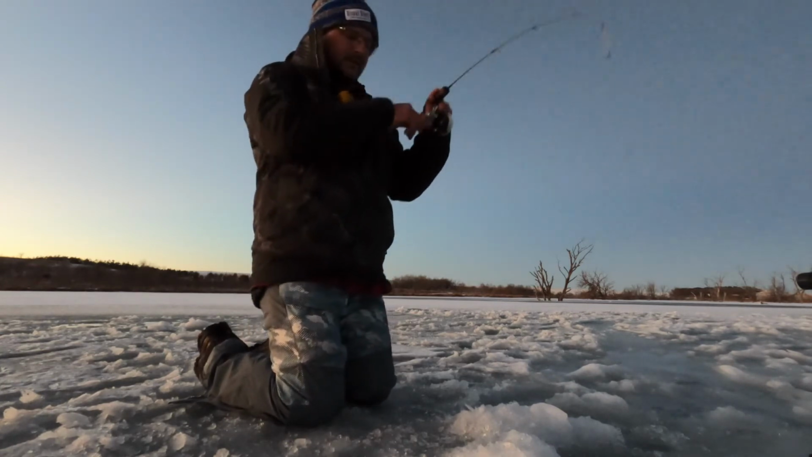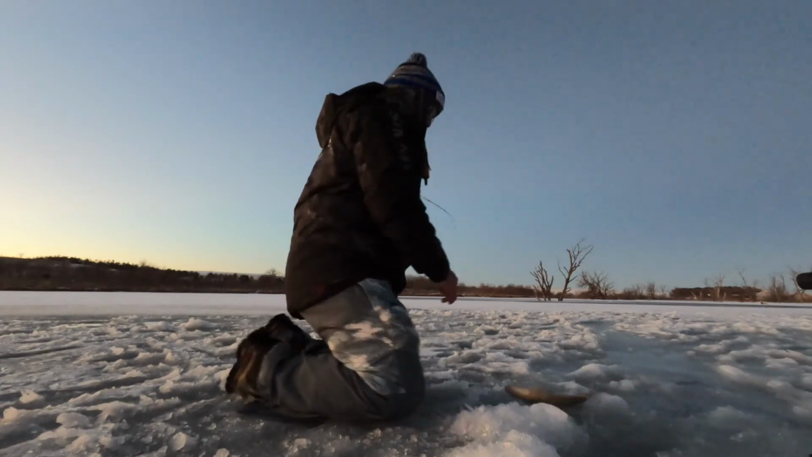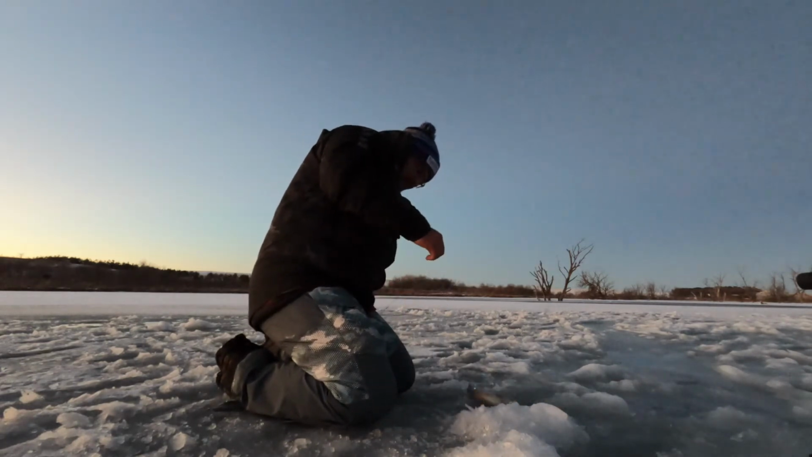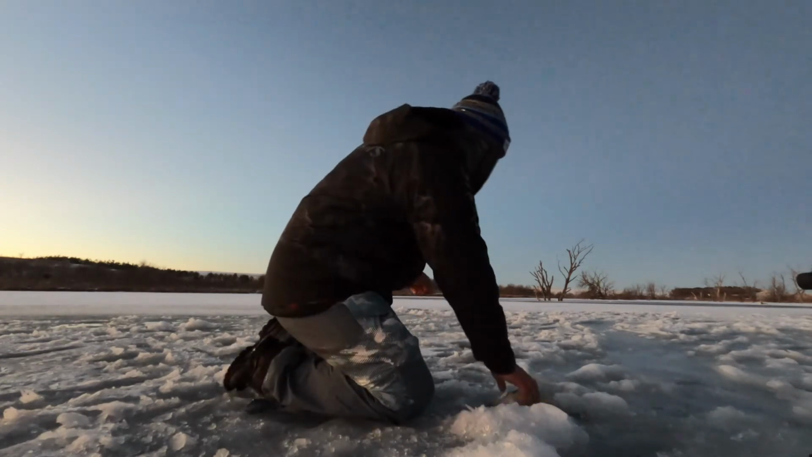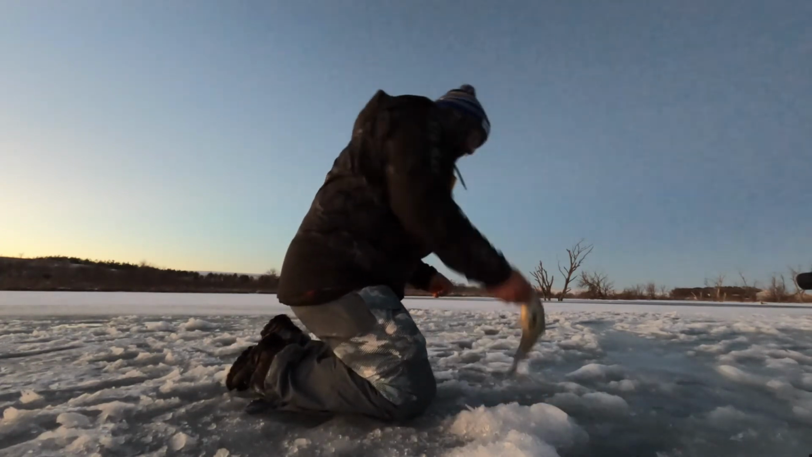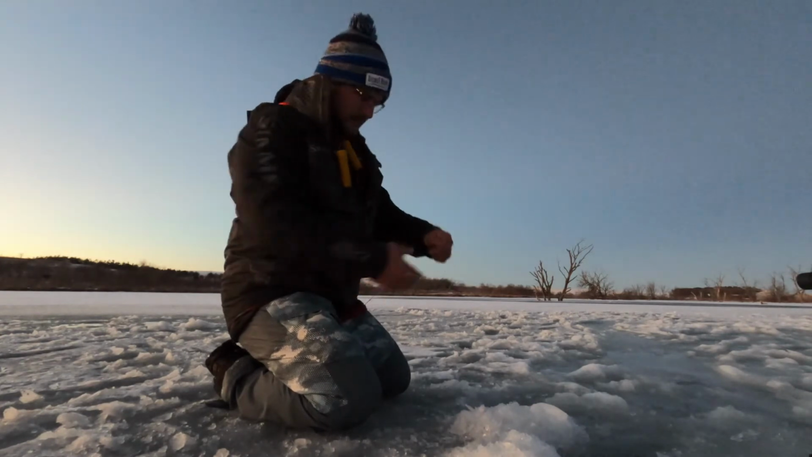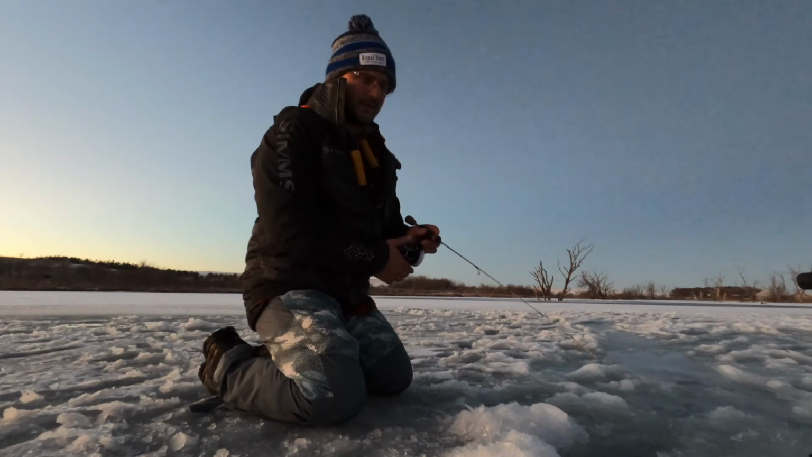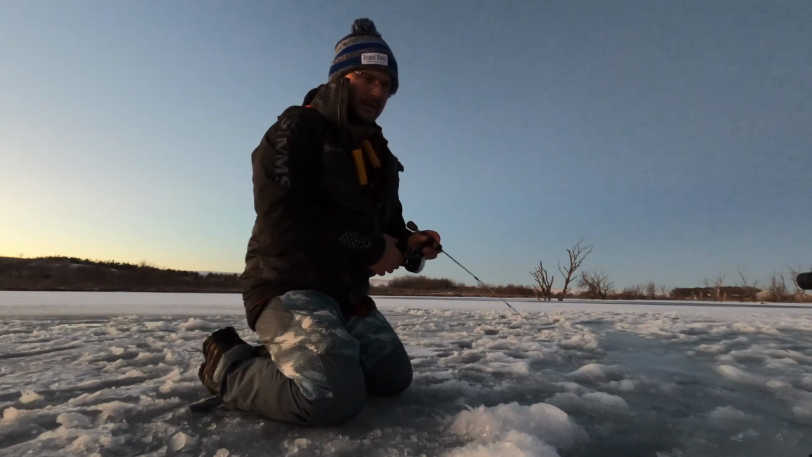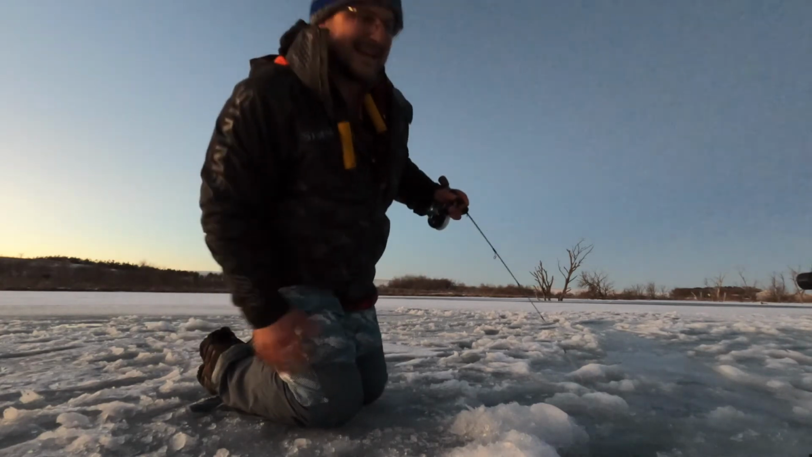There we go. There's a good rod bend. There we go. There's a good fish. That's a good one. That is a good crappie. That's about a 12, 13 incher. He was on a mission, that's for sure. It's fun if you can catch good quality size bluegill, but gosh dang, when you gotta weed through them suckers, that's a pain.